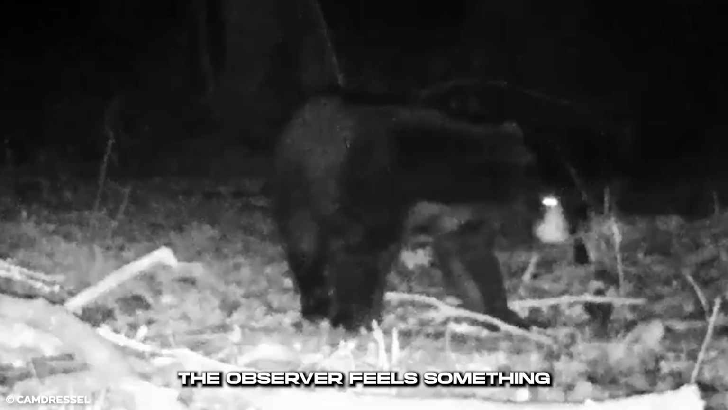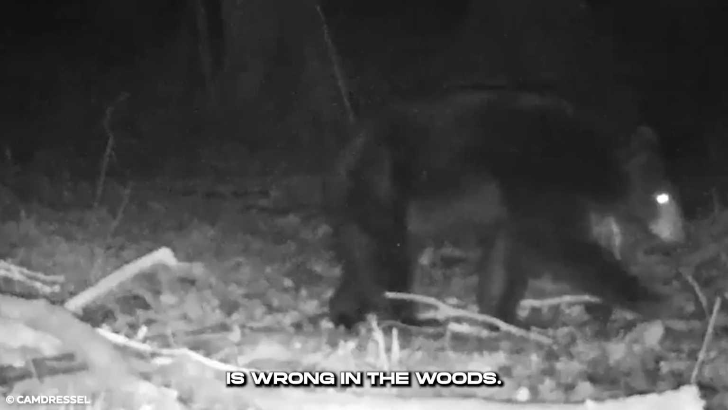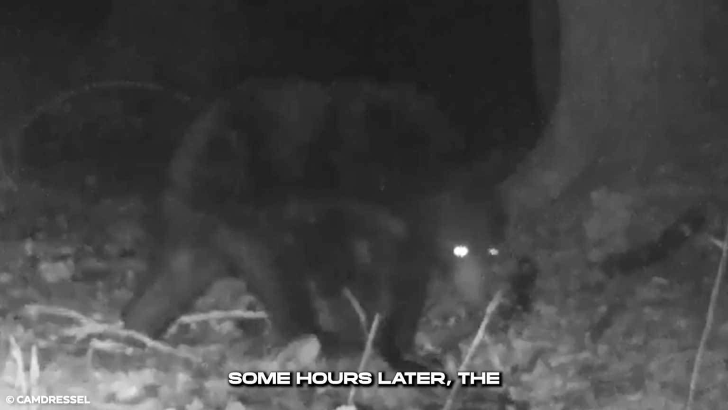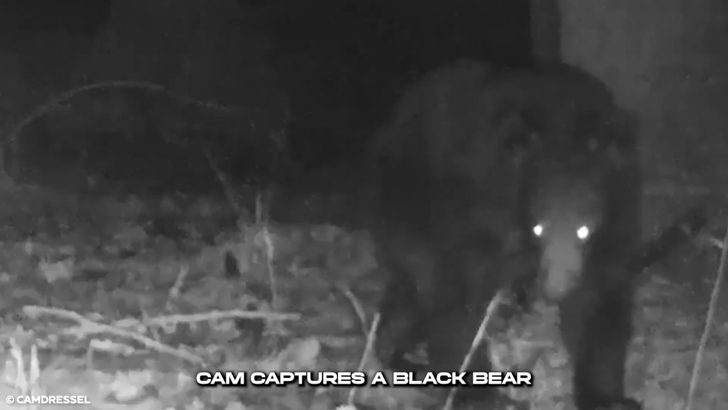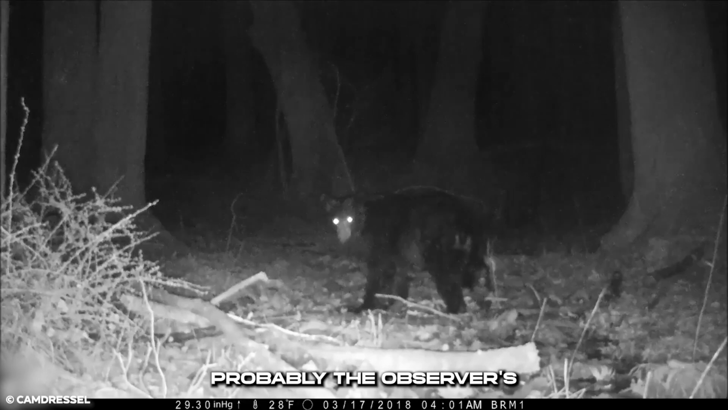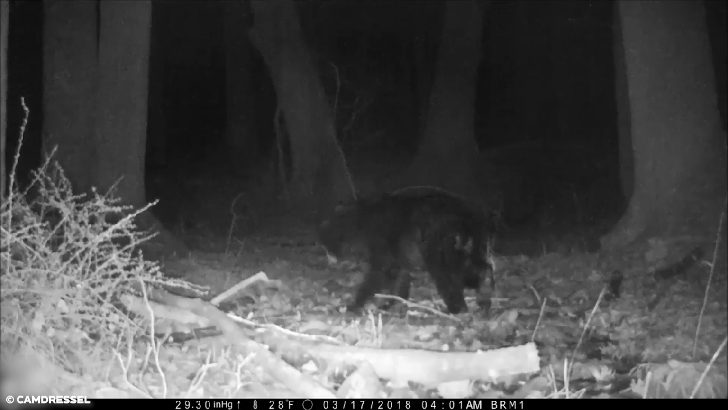The trail cam was previously destroyed. The observer feels something is wrong in the woods. He set another trail cam. Some hours later, the cam captures a black bear edging into the clearing. The bear slowly scoops the area, smelling something, probably the observer's scent in the air.